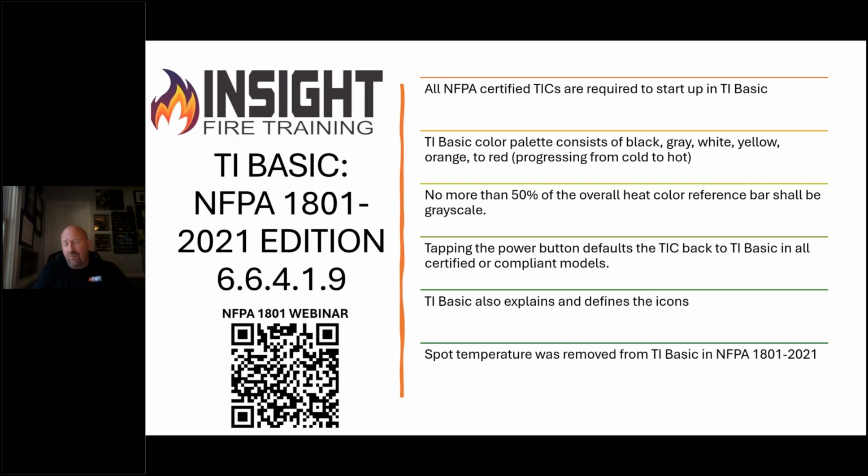The color palette consists of black, gray, white, yellow, orange to red, progressing from cold to hot, which sounds amazing. But unfortunately, this is where they allow the manufacturers to kick in. No more than 50% of the overall heat color reference bar shall be grayscale. It doesn't say heat color, it doesn't say dynamic range. Keep that in mind when you look at certain cameras, because they've exploited some loopholes. In other words, if I have a 1022 degree range like a SEAT camera, then no more than 50% of that can be grayscale.